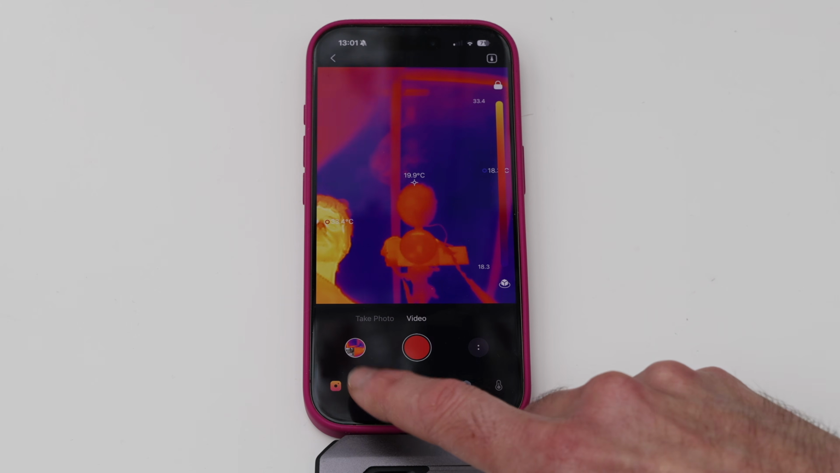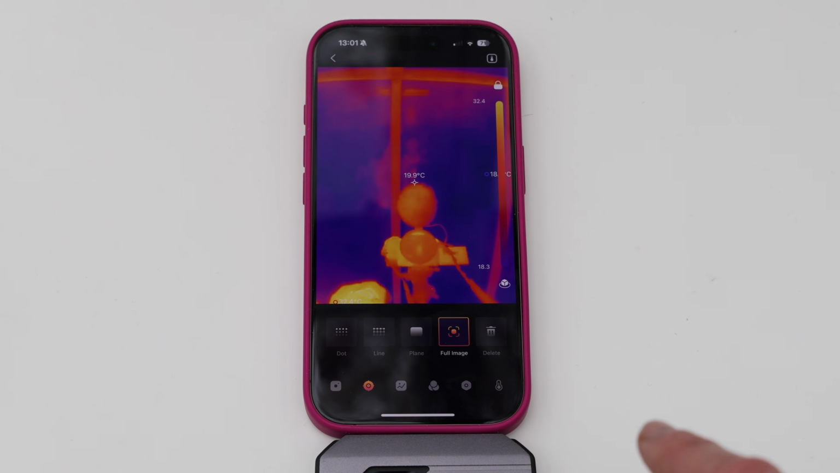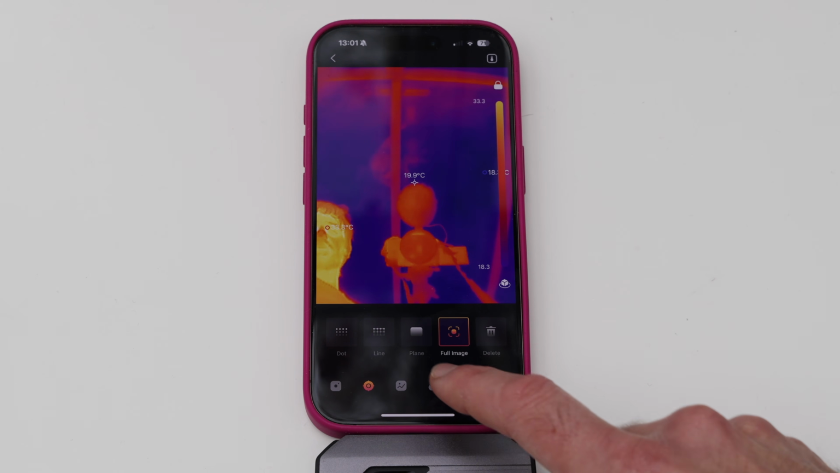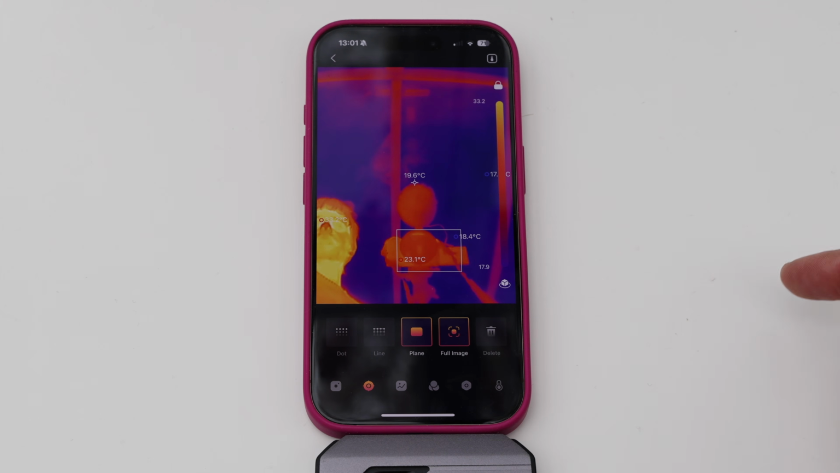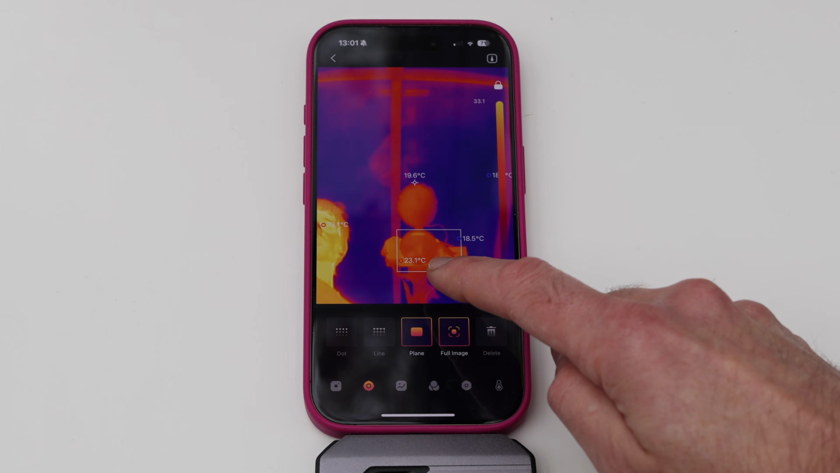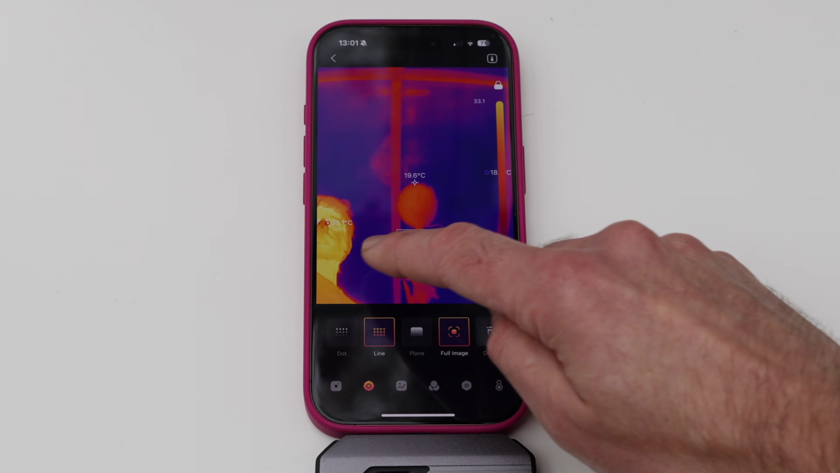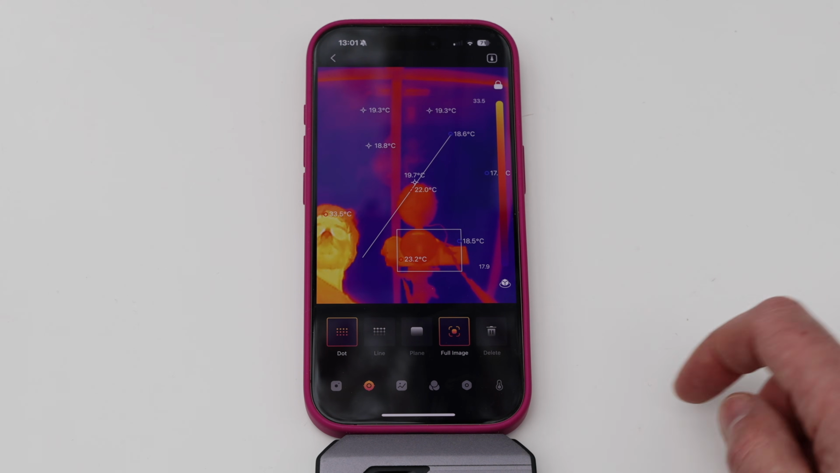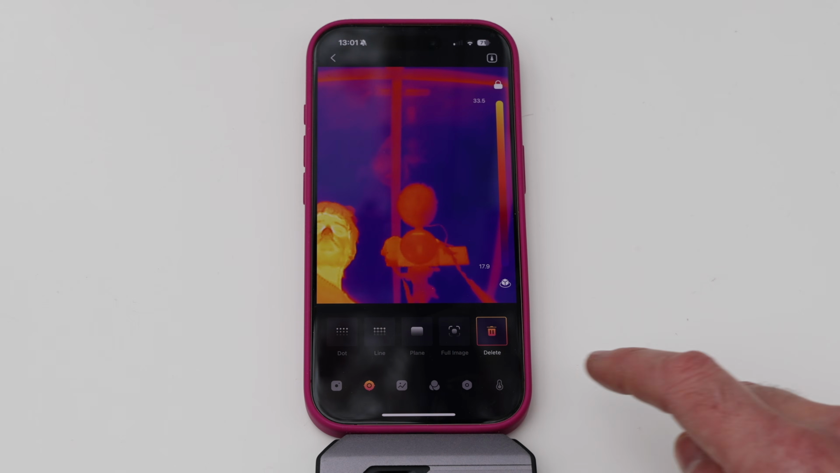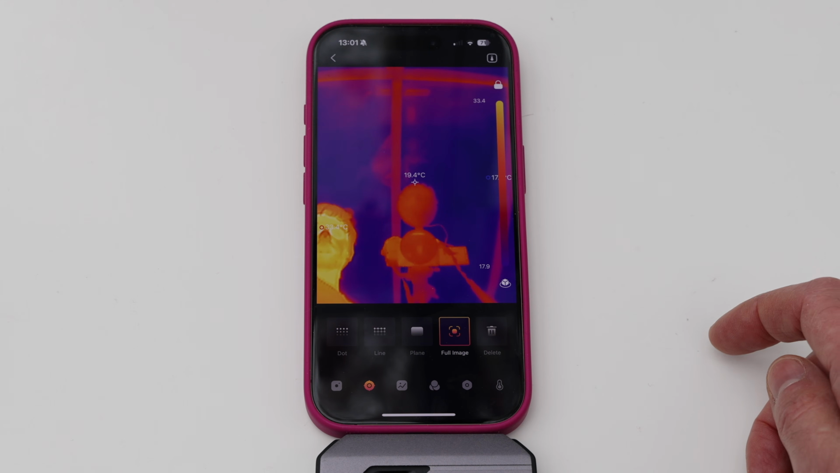If I click on this one down here, you see we've got full image selected, that's the default. You've also got dot, line and plane. If I just click this and do that, you can see that it's showing you the temperature readings just inside this area. And of course you can do the same with line if you want. As many dots as you want, so that's really good. We can go delete and have back to nothing at all, but I'll go to full image.